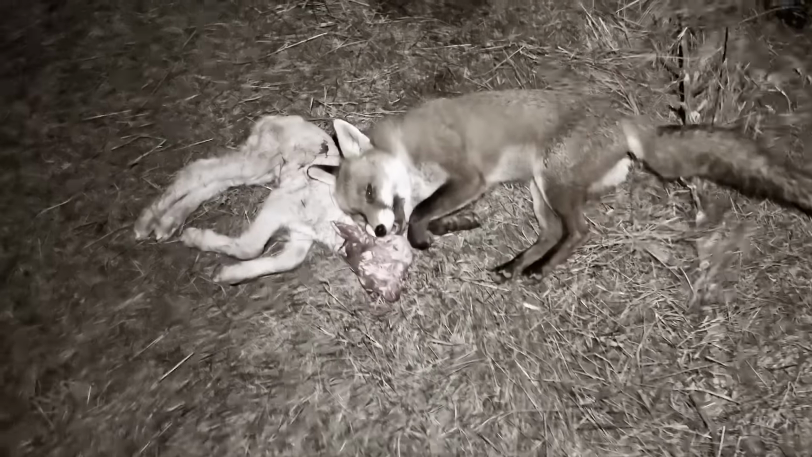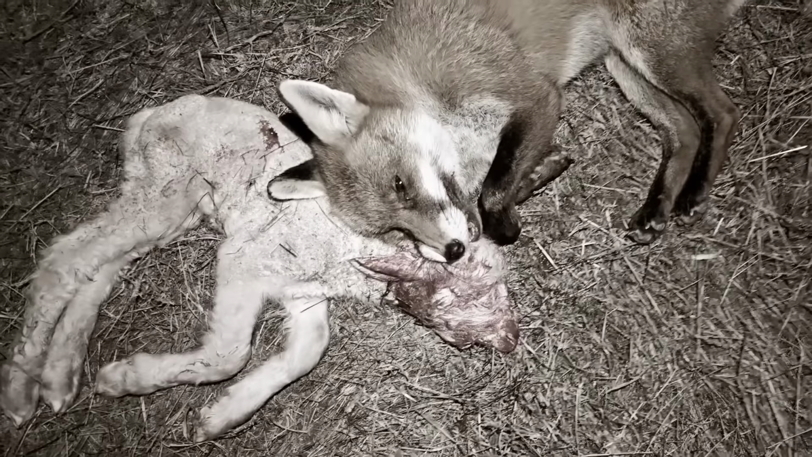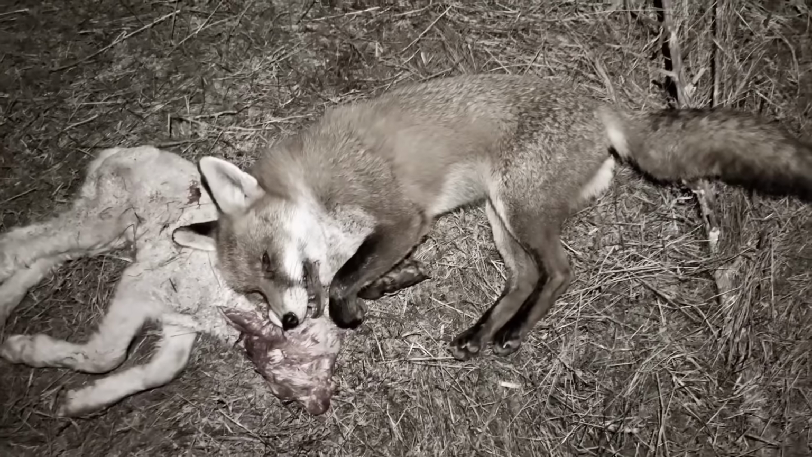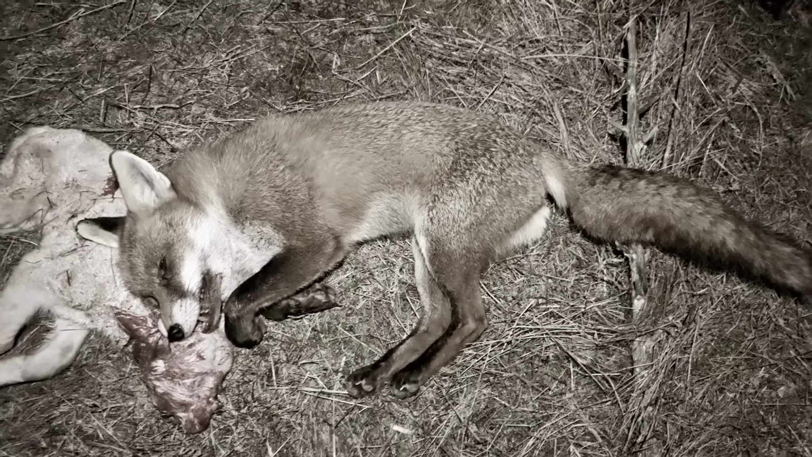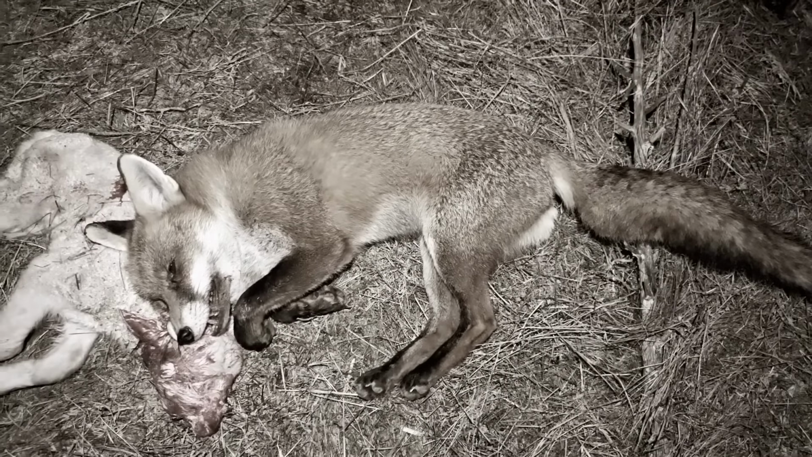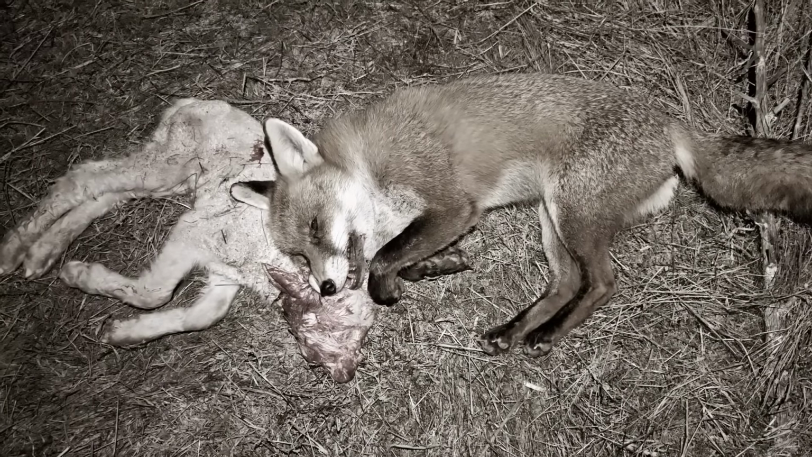That all happened very quick. I spotted a fox coming into the sheep and it raced in, grabbed a lamb right from under the mother's feet and took off with it. I jumped the fence and got down here as quick as I could. Shot the fox, but too late for the little lamb. Very sad. Really good to get this fox because he's obviously been one of the ones doing all the killing, but yeah, I can't believe it happened right in front of me and I just couldn't get here quick enough.